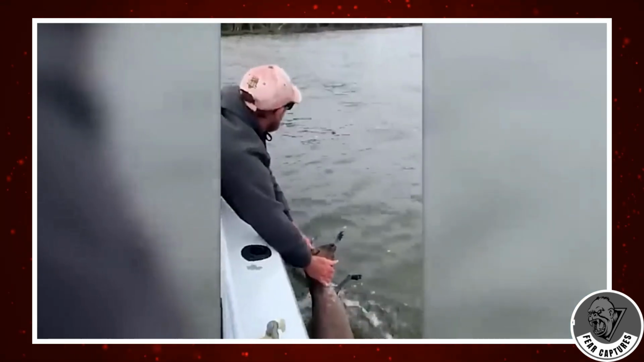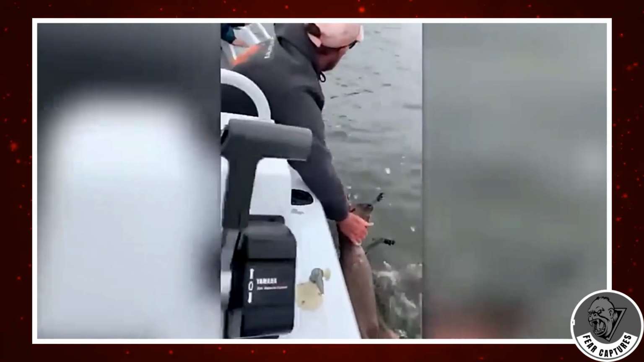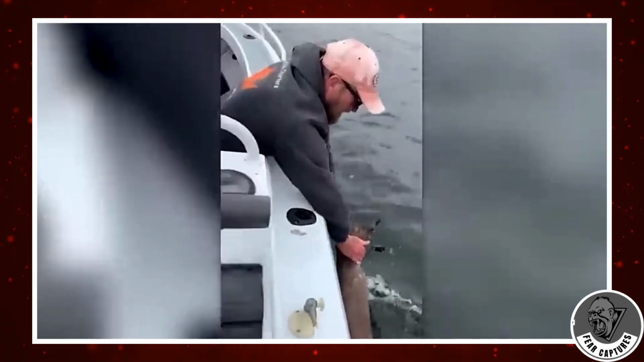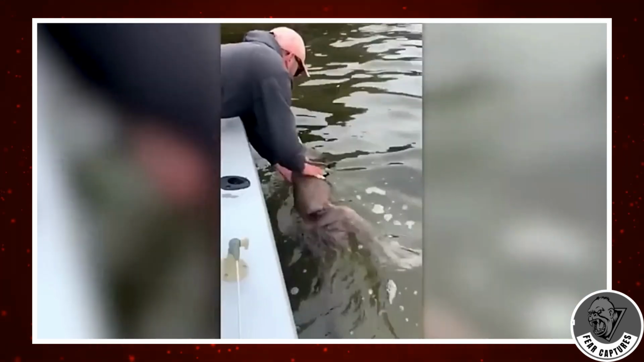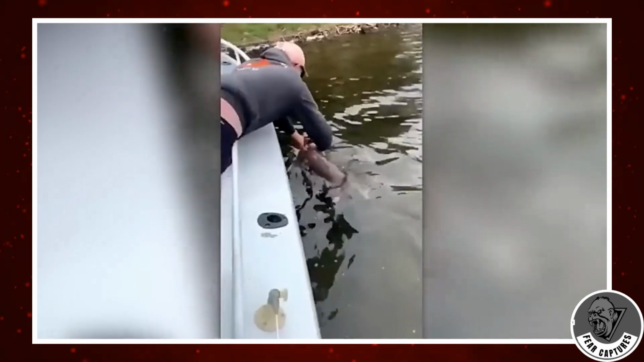Imagine a young kangaroo swimming partway across a river, then getting totally worn out. Quick-thinking folks on a nearby boat immediately jump in to assist, but getting the kangaroo onto the boat might stress it out, so they opt for an incredible idea. Instead of lifting it on board, they guide the kangaroo to safety, making sure it's okay. It's a moment that shows both human kindness and the determination of animals.